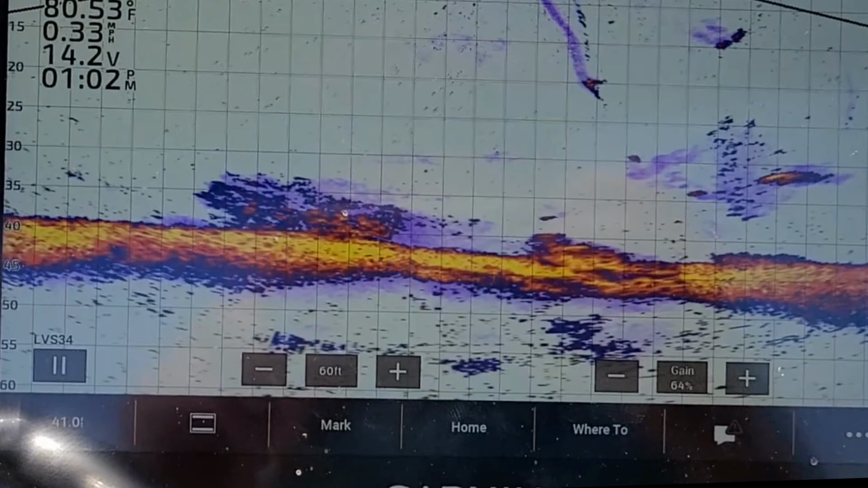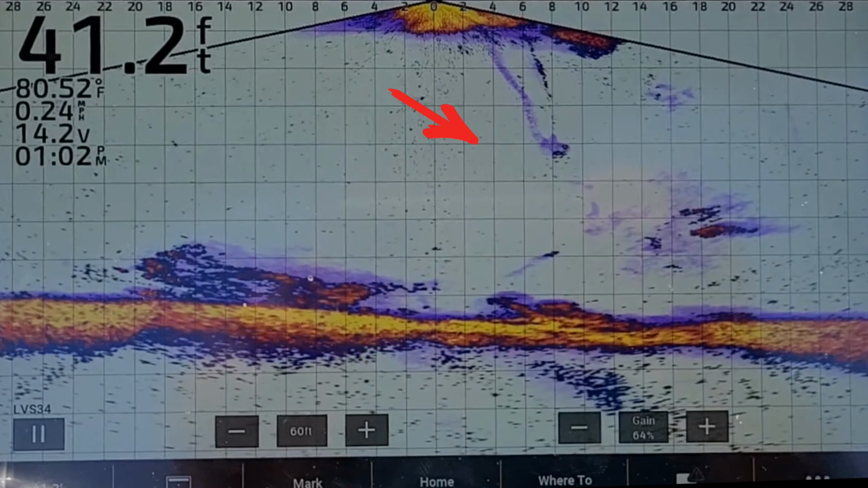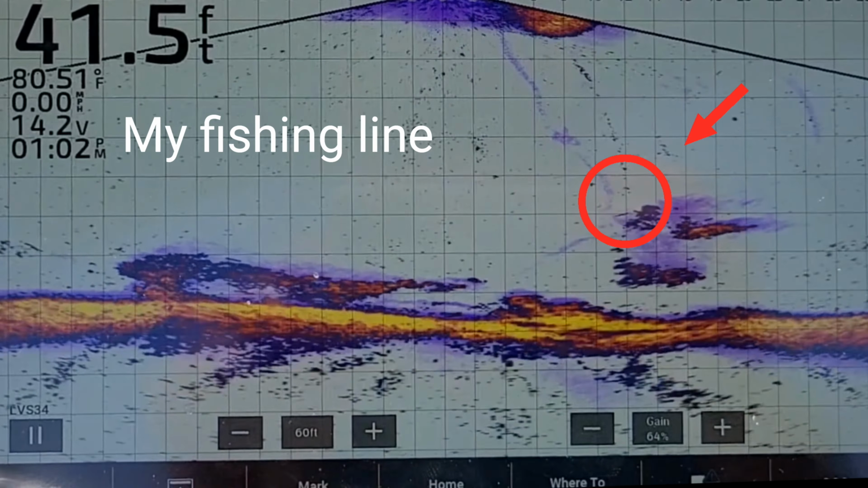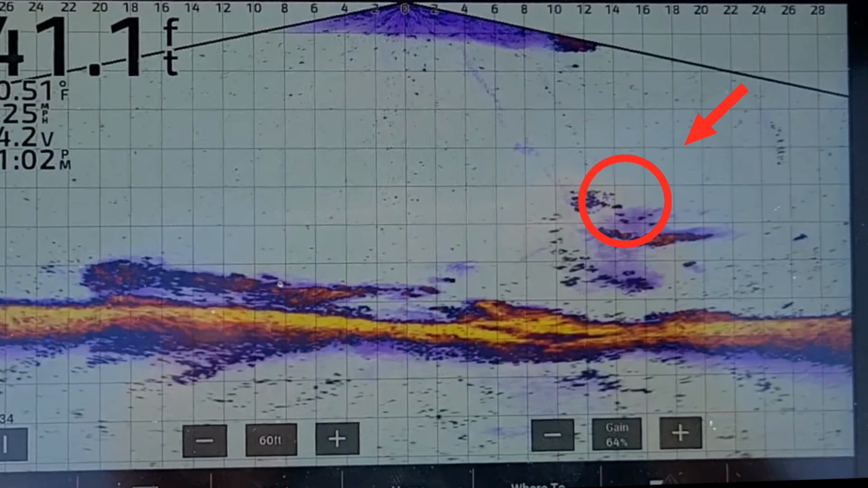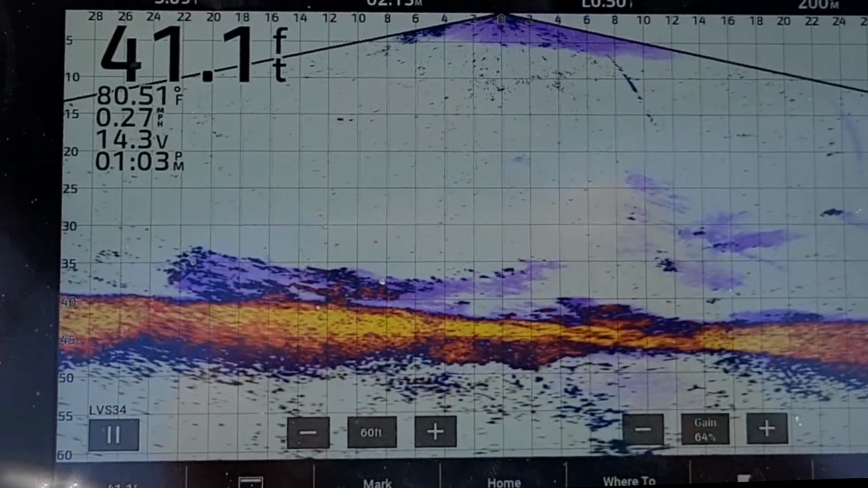Oh, I can see it. Okay, hold on. Yeah, I see yours. Keep going down a little more. More? Yep. Right there, perfect. Perfect spot.